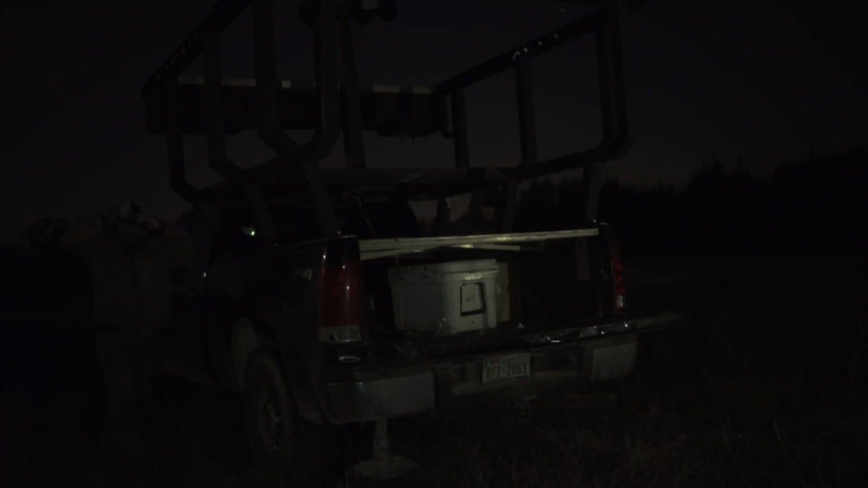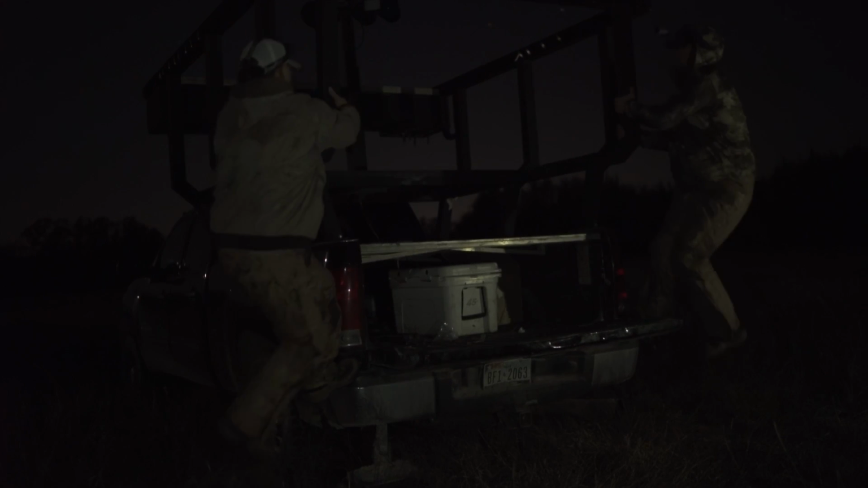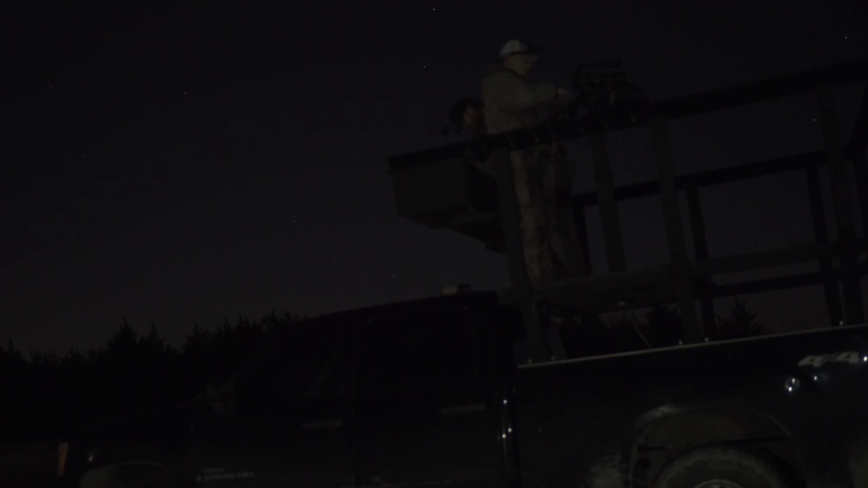If there was one single spot we've been able to count on each year, this is it. It doesn't look like much and is only about 50 acres, but let me tell you, for whatever reason, it flat out holds predators and they like coming to a call.